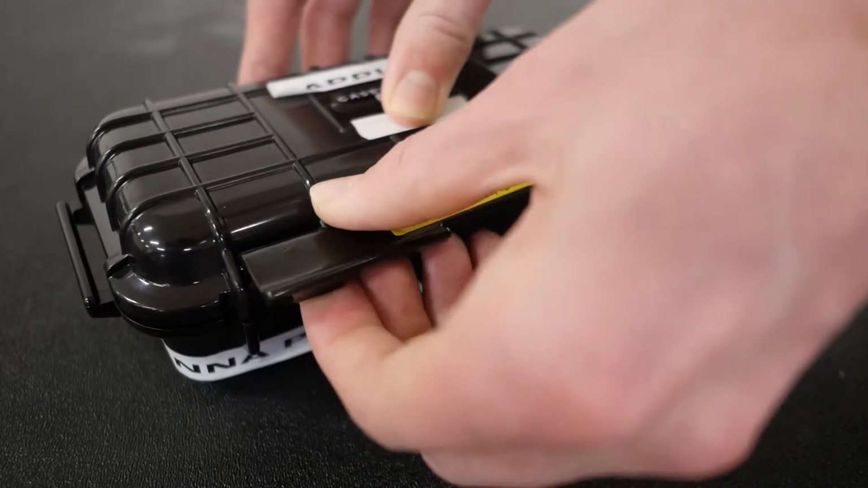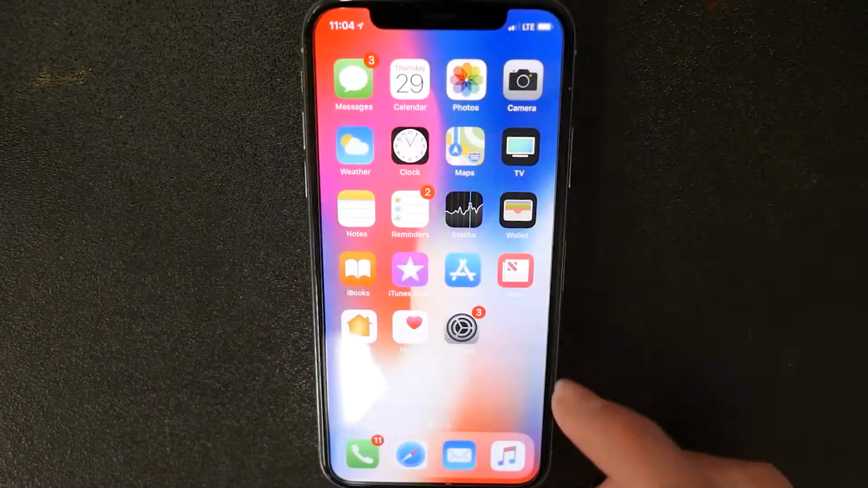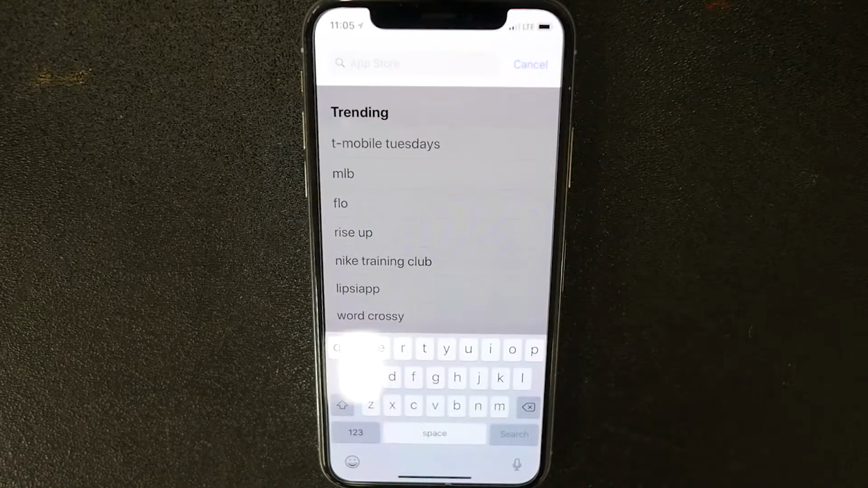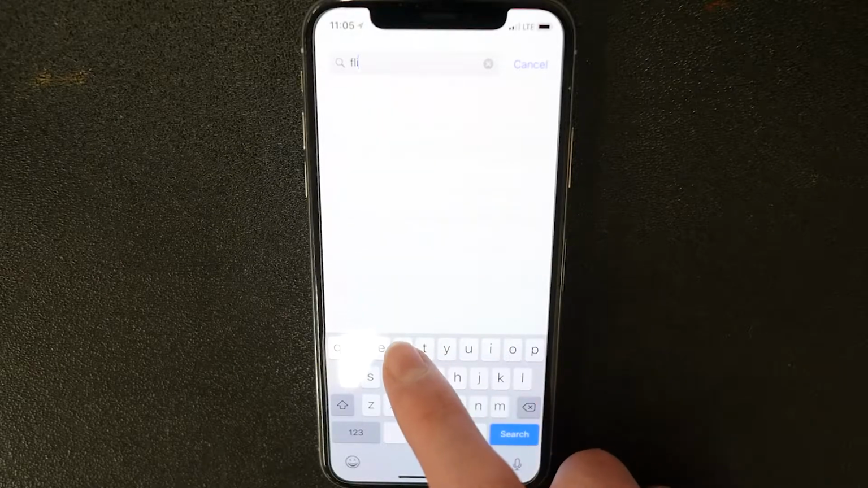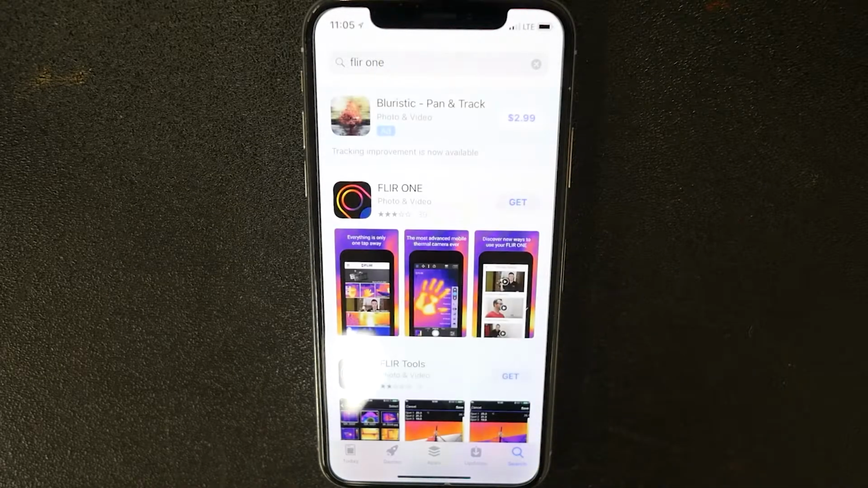Open the case by lifting the front lever and tilting the top back on its hinge. Inside you will find the FLIR One camera as well as the charging cable. To begin, download the FLIR One app from the Apple App Store or Google Play Store for Android users. This will be your camera's dashboard for telling the camera what to do.